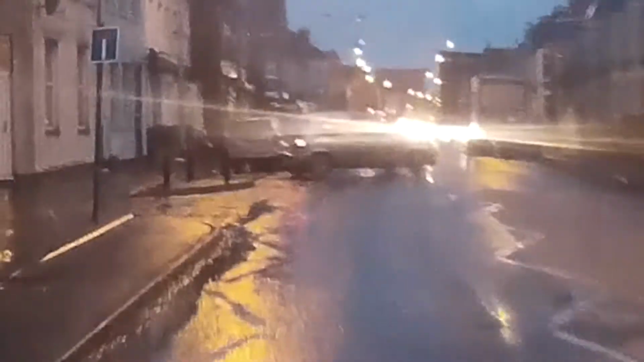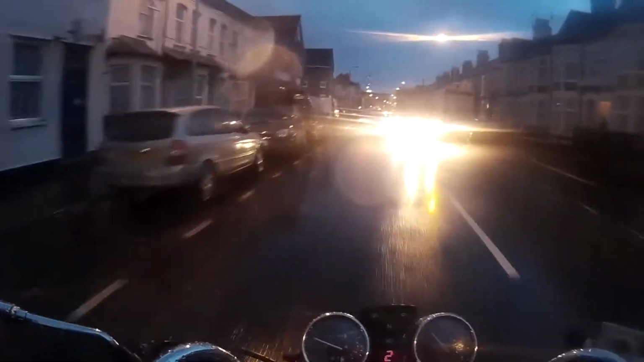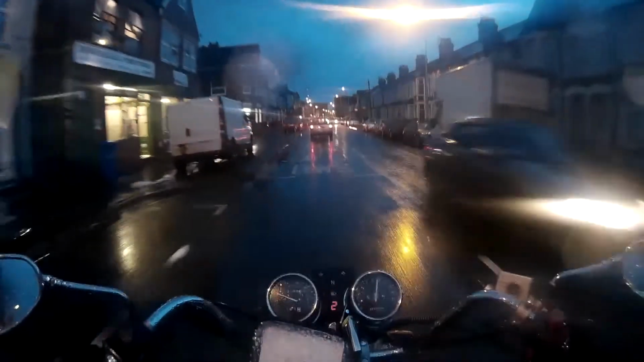It's raining, lovely. Dude, that is an amazingly good job there. You didn't hold any traffic up whatsoever. Absolutely fantastic ride. Brilliant. Absolutely wonderful. Wow.